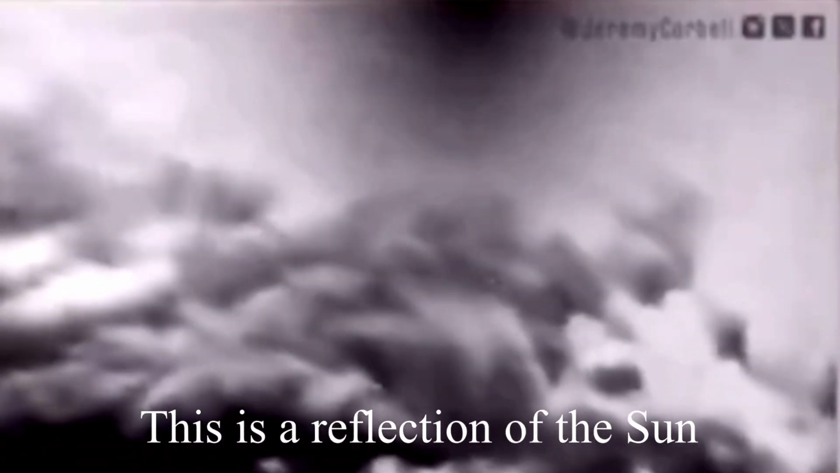Either way, doesn't matter. It's something reflecting. You see when the camera moves, the object moves, and it's a classic lens reflection. That's it. Took me 5, maybe 8, 9, 10 minutes to debunk this, but I guarantee you this will be on Fox News, CNN, and all over the UFO circuit of these people claiming it's a UFO.